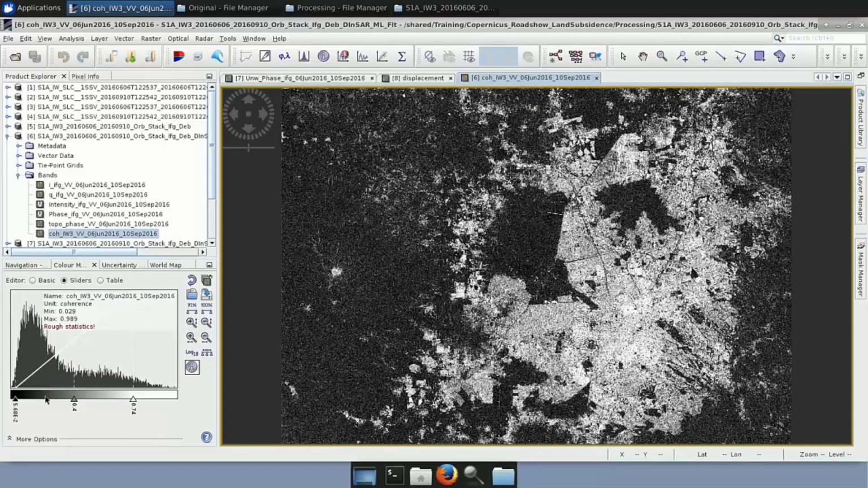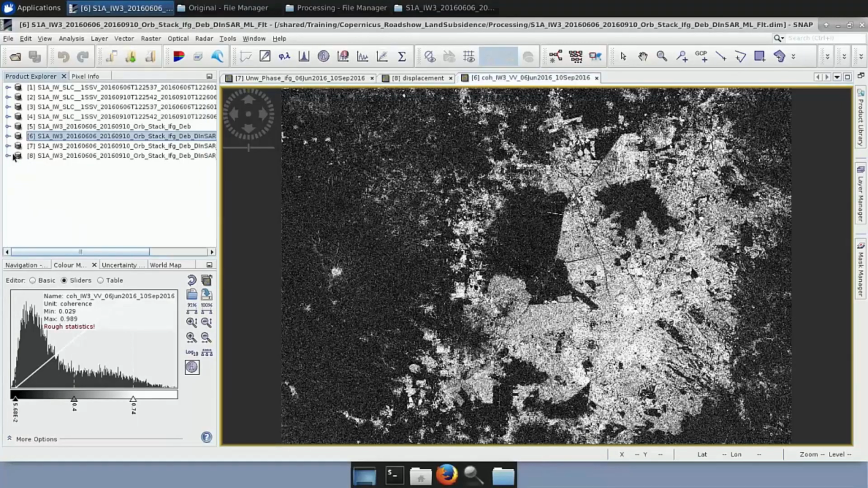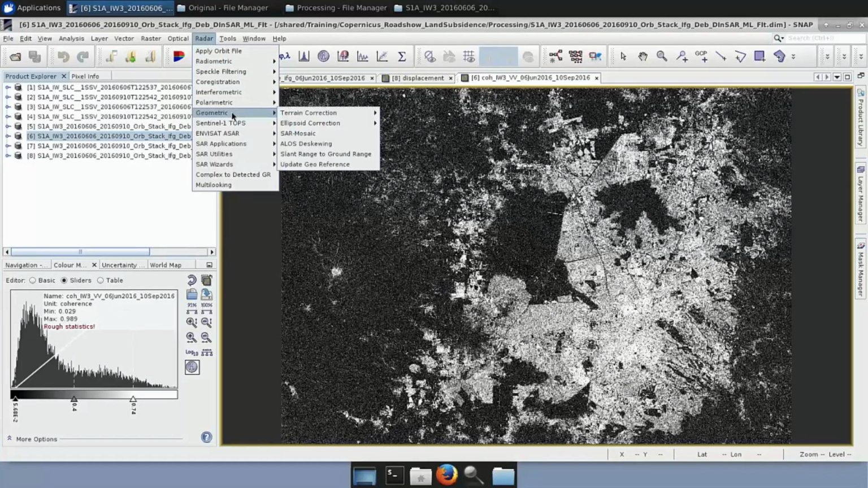So before we do that, we want to terrain correct the products, as we said. So here we have everything, and we want to apply terrain correction to this product that contains the interferogram, it is multi-looked, and it is filtered. And we also want to terrain correct the displacement, which is already created after unwrapping the phase. So first, we go here to Radar, Geometric, Terrain Correction, Range Doppler Terrain Correction.